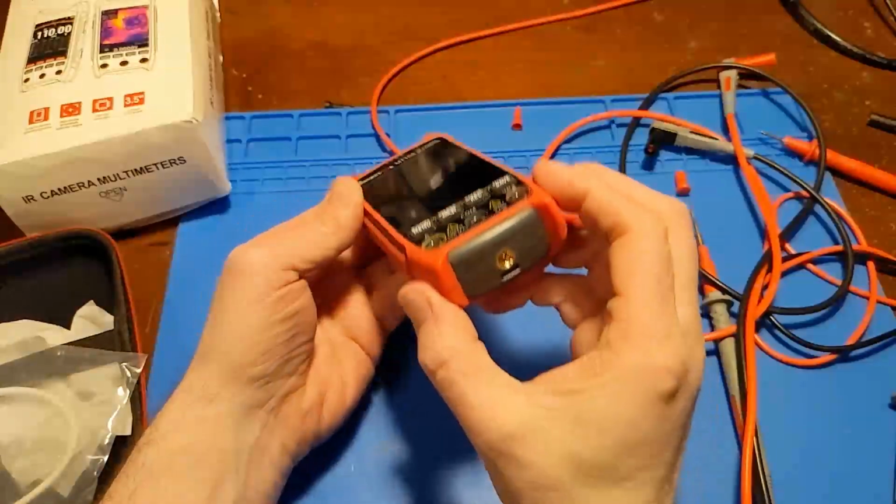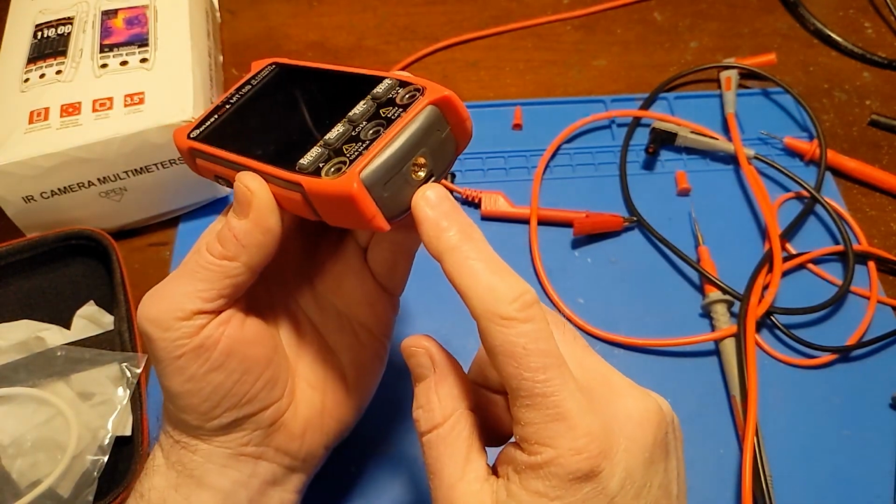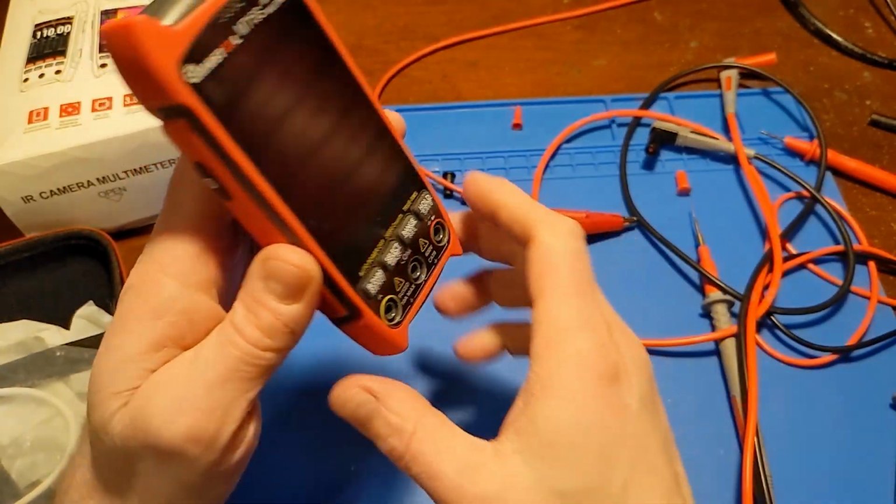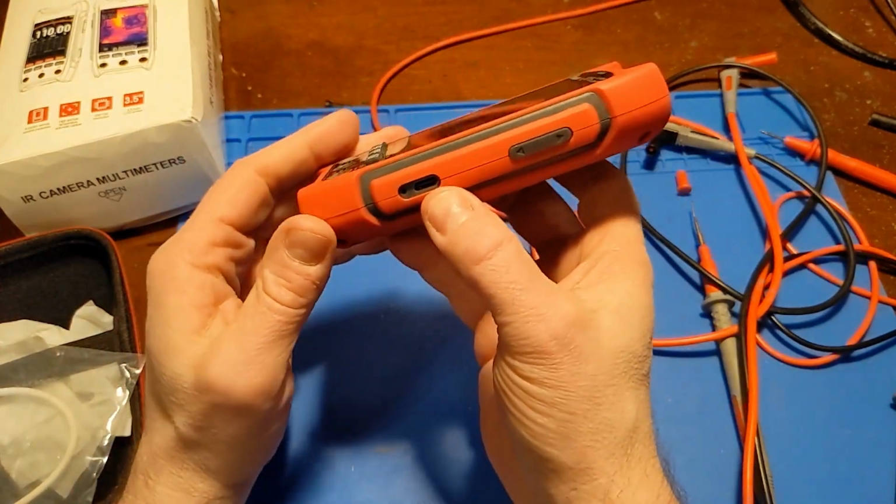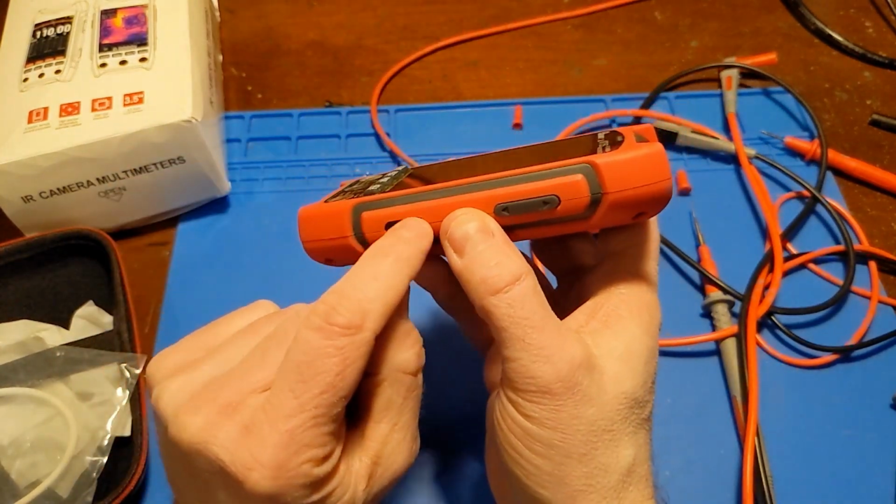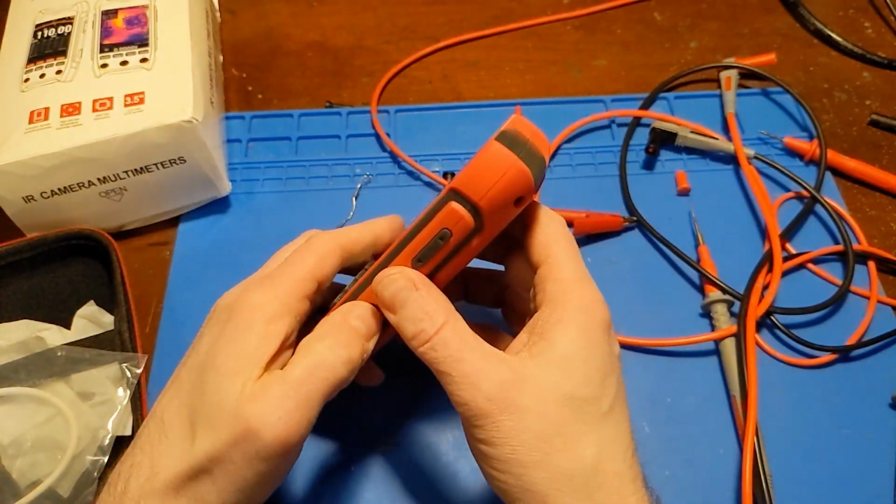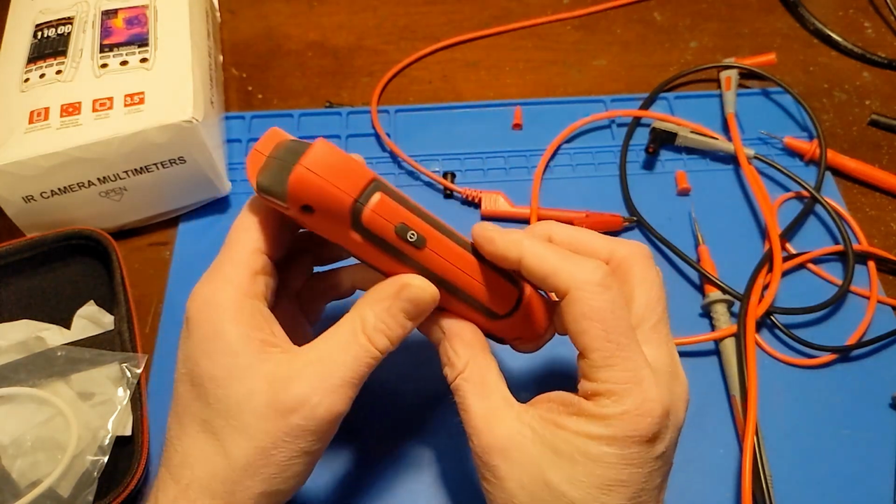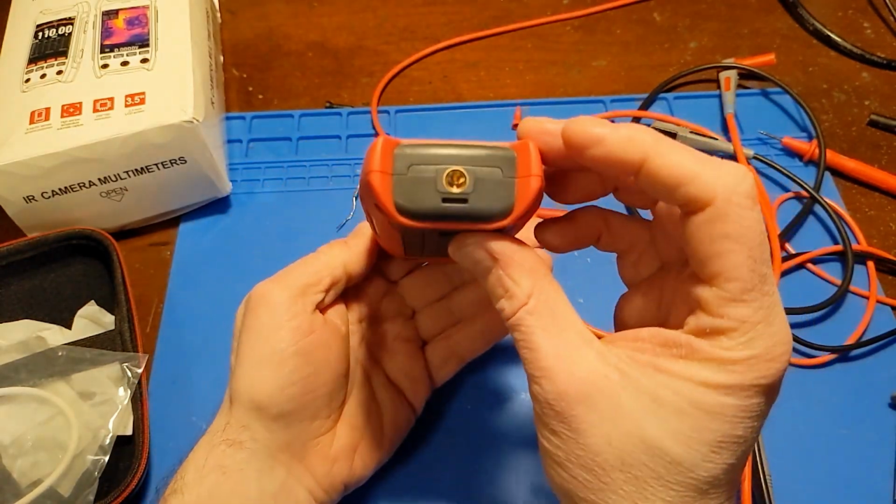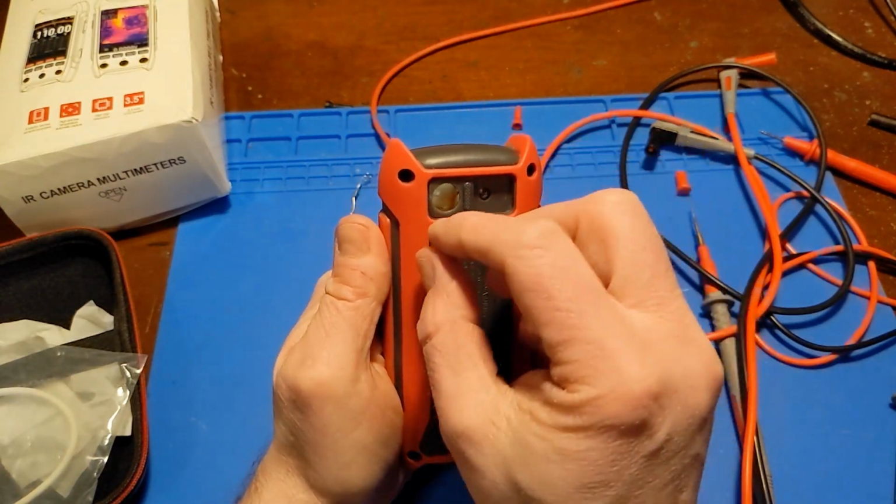Here we'll just take a look around the unit. At the bottom it looks like a camera mount, a brass insert there. I suppose that's to set it up on a camera mount. Here's your USB-C. There was a rubber plug on here which I flicked off and threw in the box. It kind of got annoying, so I just took it off. Here's your rocker for selections. Power buttons on this side. And on the back, again, here's the macro lens that you can slide over.